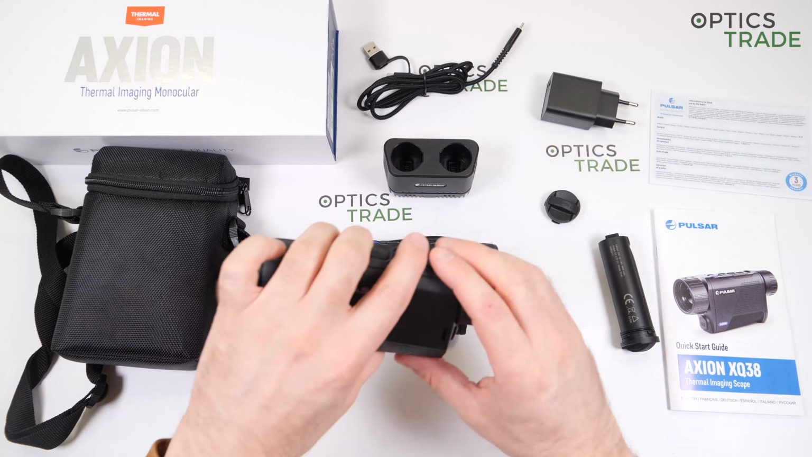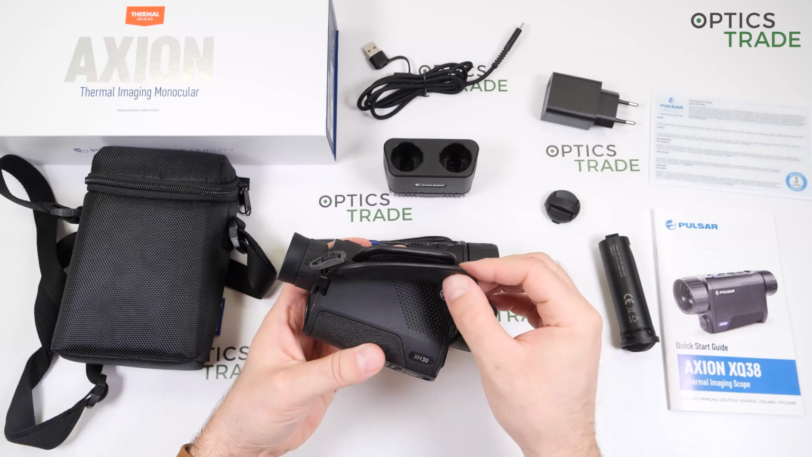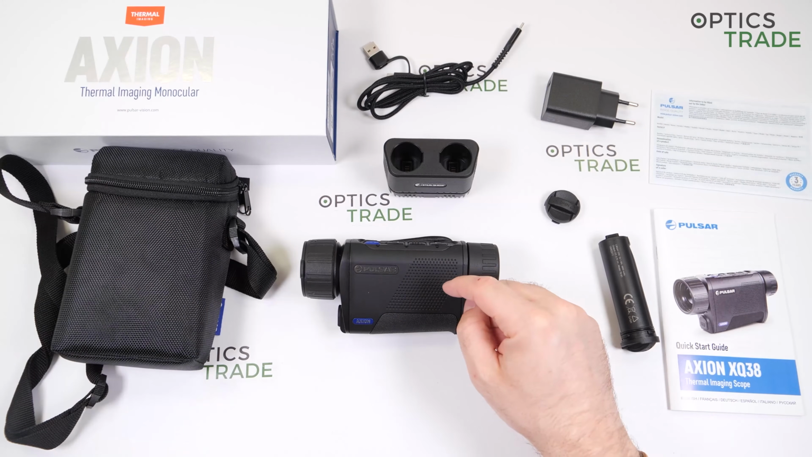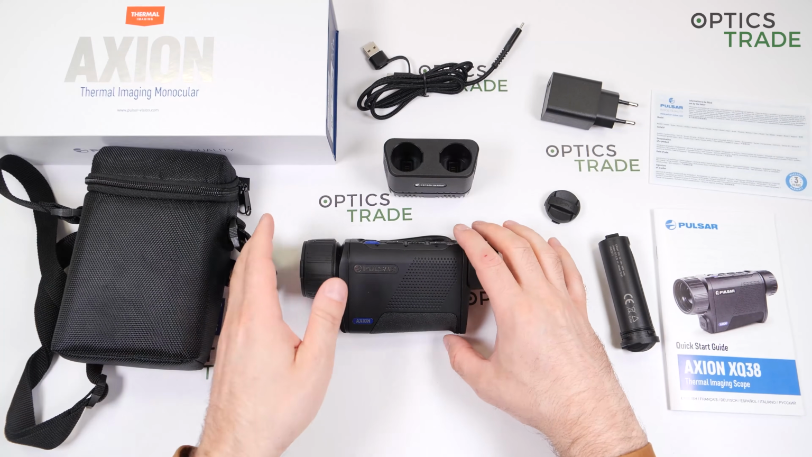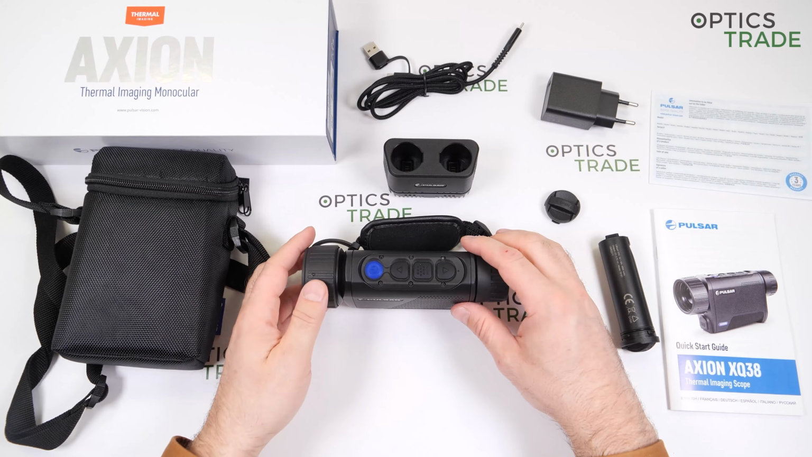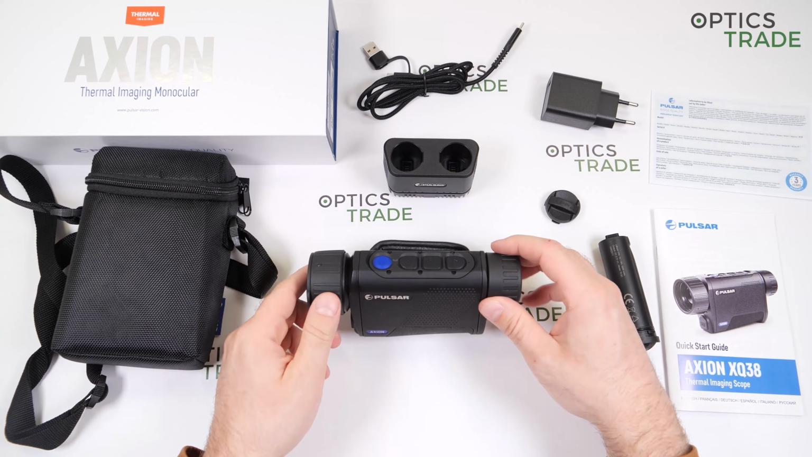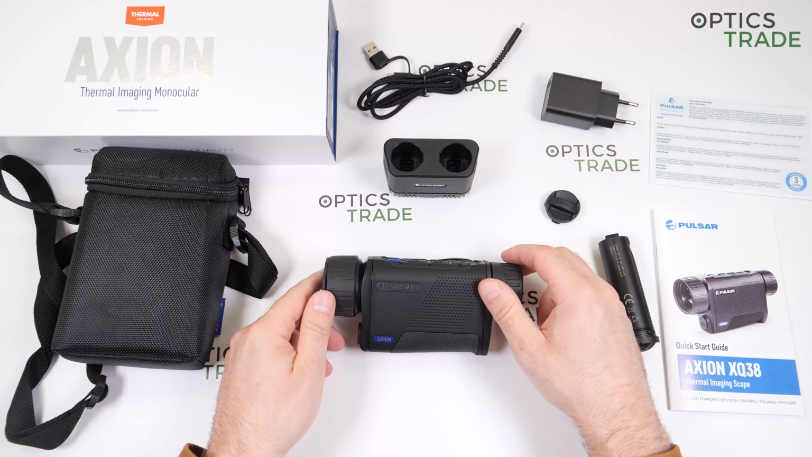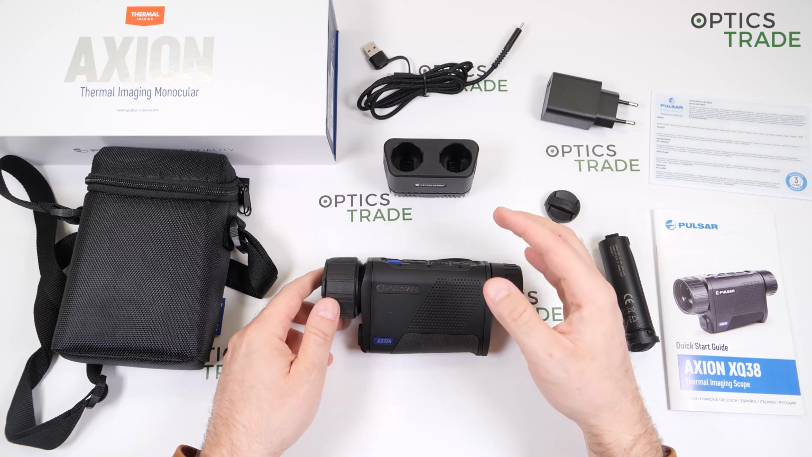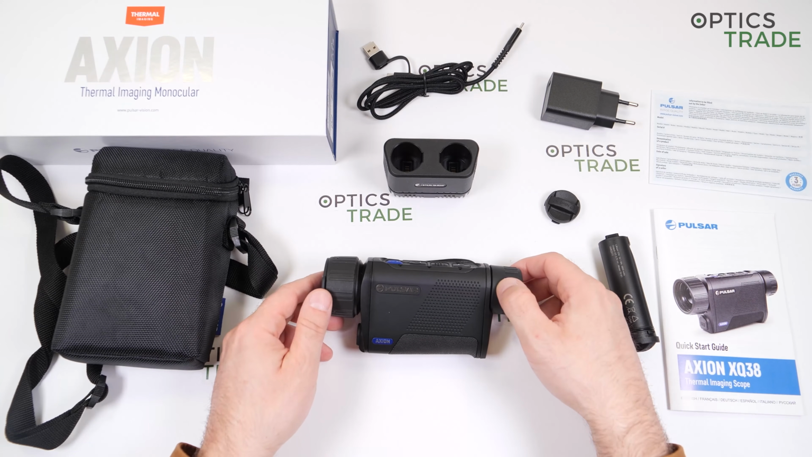You can see it on the key. You have here the connection points and here. So with the new XQ, this is not the case. Why the name XQ? Because it features a different sensor than all other Axions. So this is not a new sensor because it was already found in the previous devices made by Pulsar.